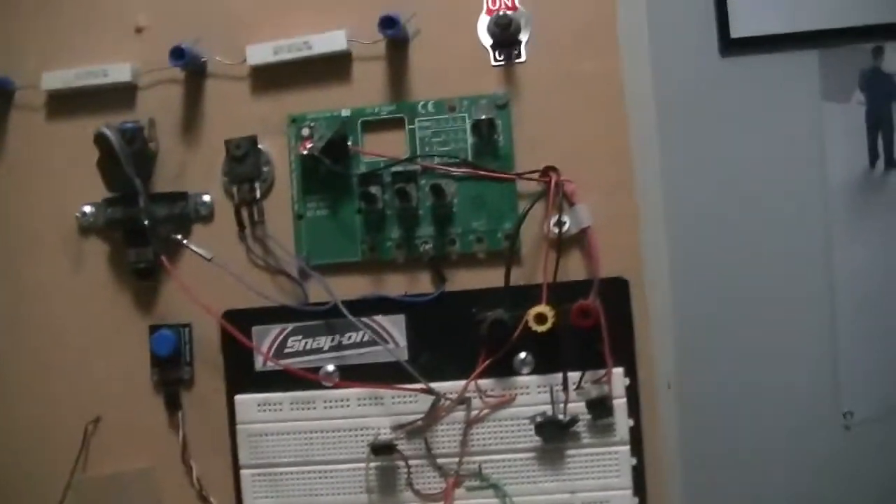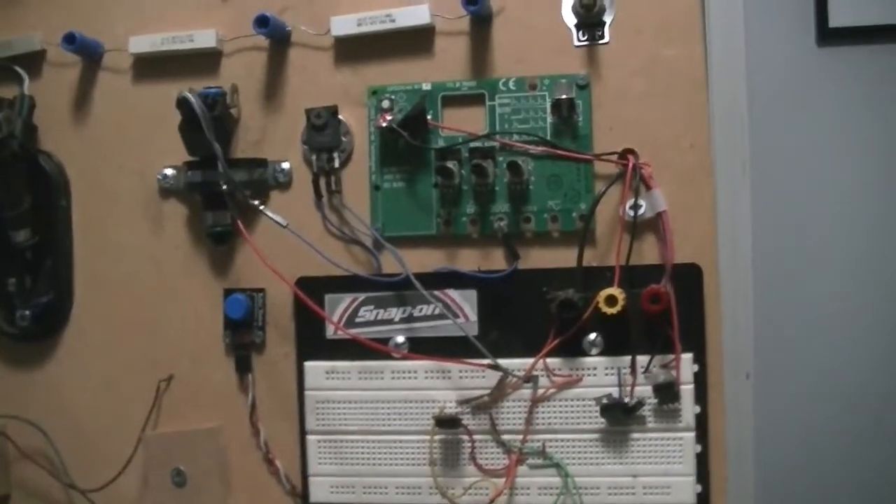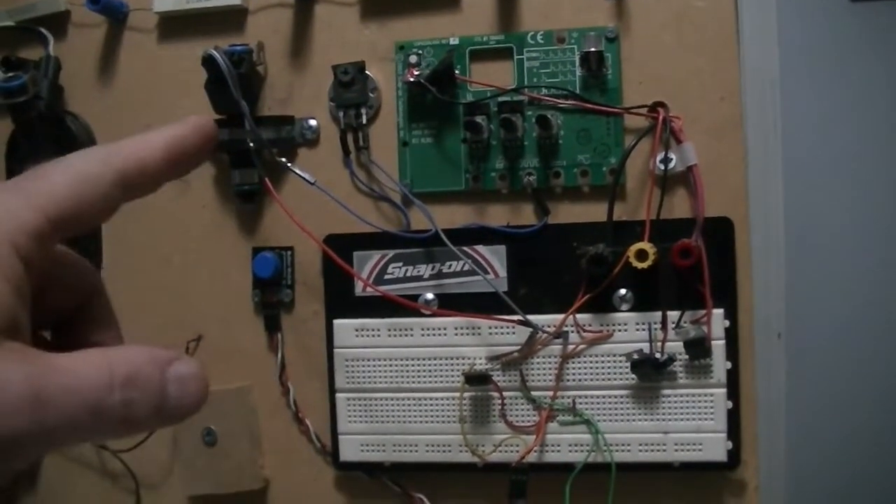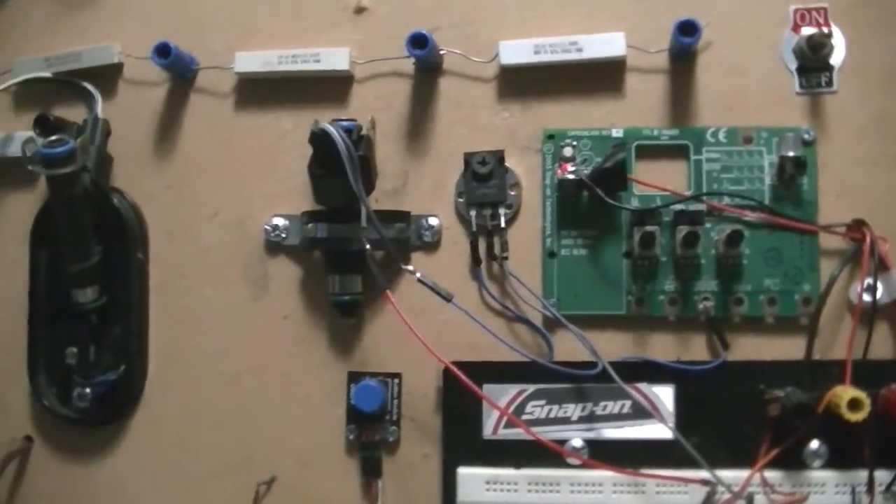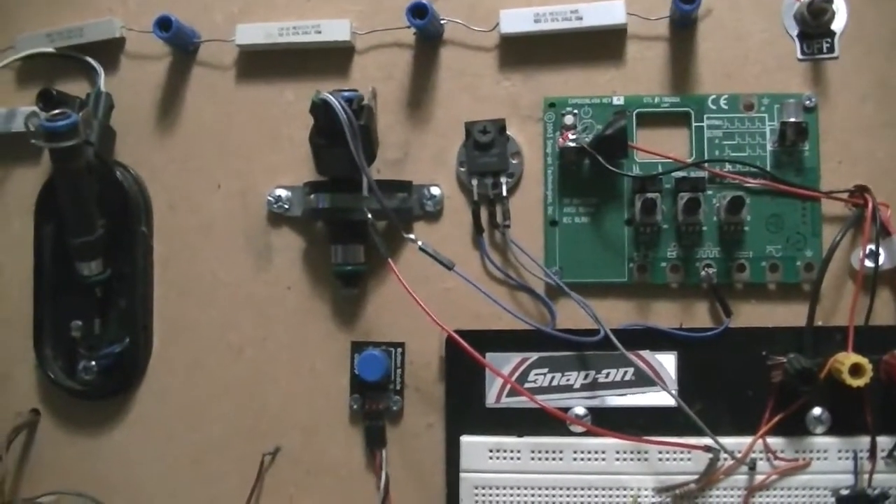But so on this fuel injector here, I'm going to let that run for a minute and warm up. And then once it gets hot, I'll show you this injector compared to the other one, and you'll be able to see a lot of difference in the heat. Then also I'm running that injector off that big transistor there, and you can see how much heat that thing's putting out.